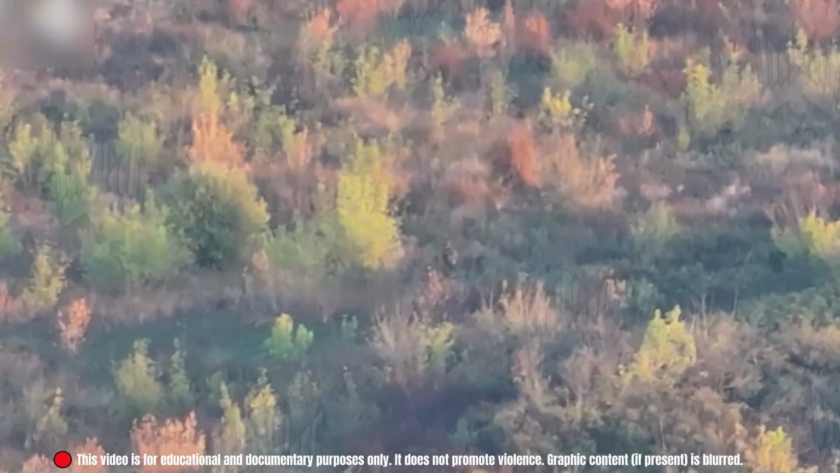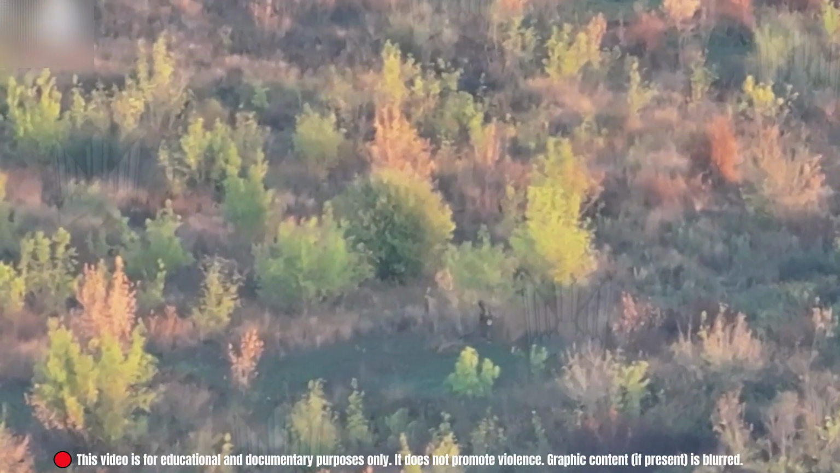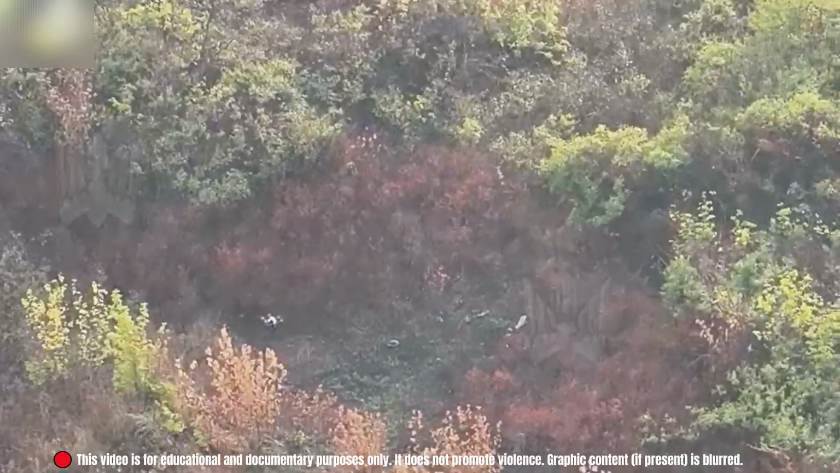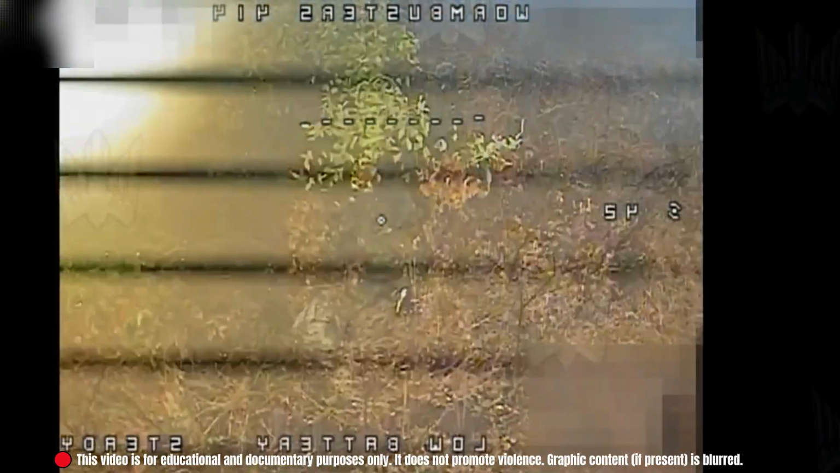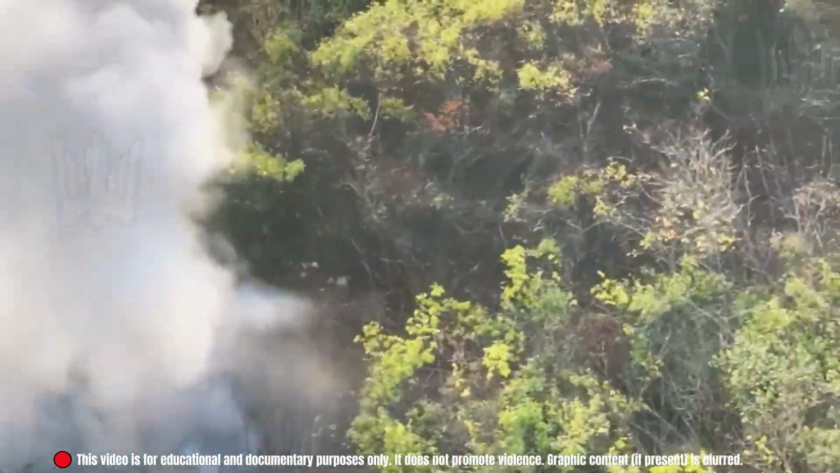He moved slowly, searching, unaware he was being watched. Sumy direction. A Russian infantryman walked alone through open terrain. Near the brush line, an FPV drone appeared. It hovered low, then accelerated toward the target. The soldier was neutralized. The drone never hesitated.